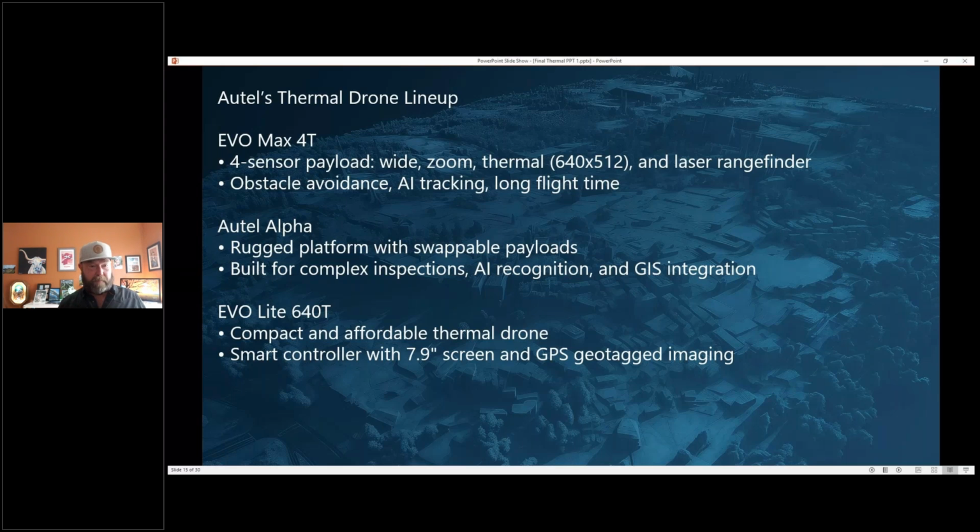The Alpha is the bigger one. I have a picture of these guys. We'll show you in a minute. Swappable payloads is a big one. It's more comparable, for example, to the DJI M30T. It's built for complex inspections. It also has AI recognition and GIS integration.